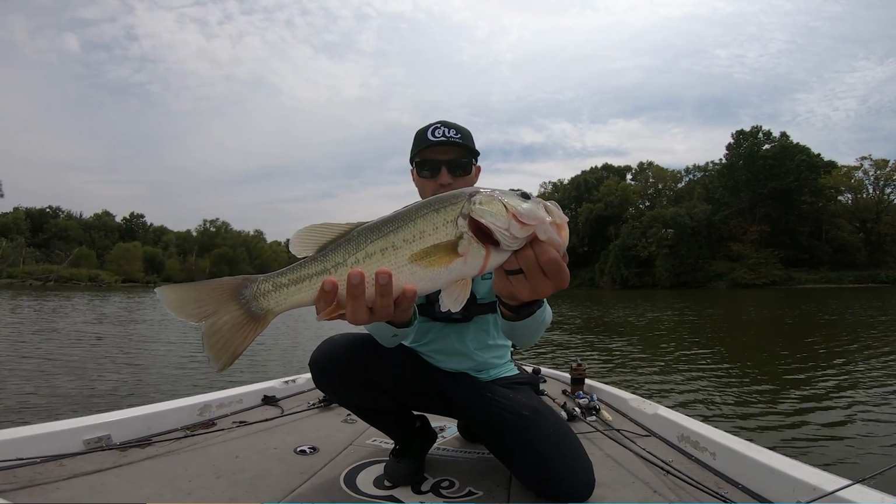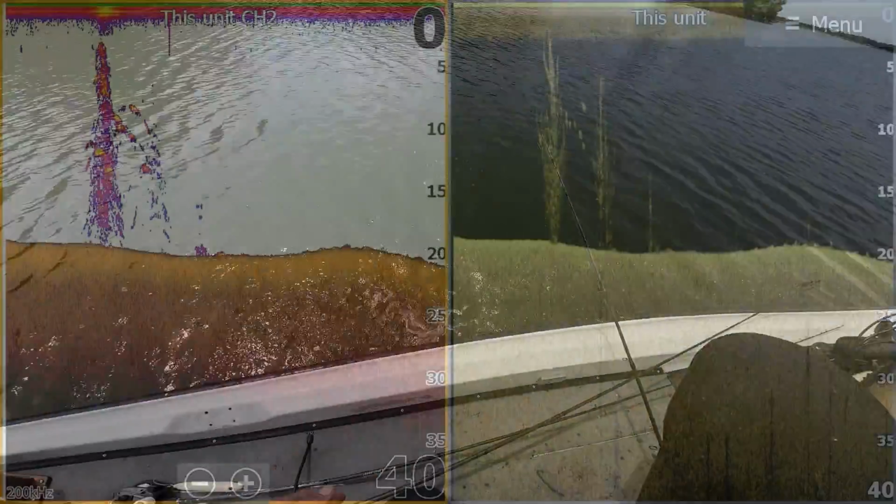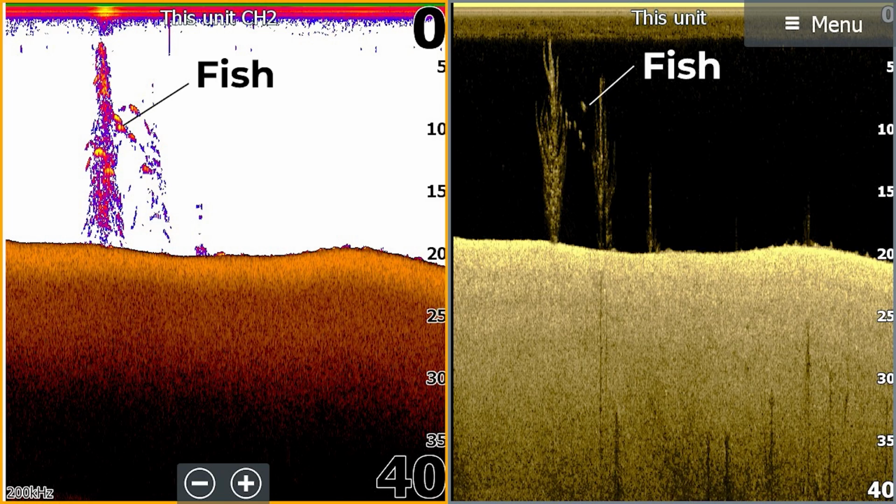Here we go, guys. Beautiful fish right there. Solid 3-pounder. Let's get this beautiful fish back down the lake. Now, before we get back to catching some fish in standing timber, I wanted to show you how I locate these fish in the first place.